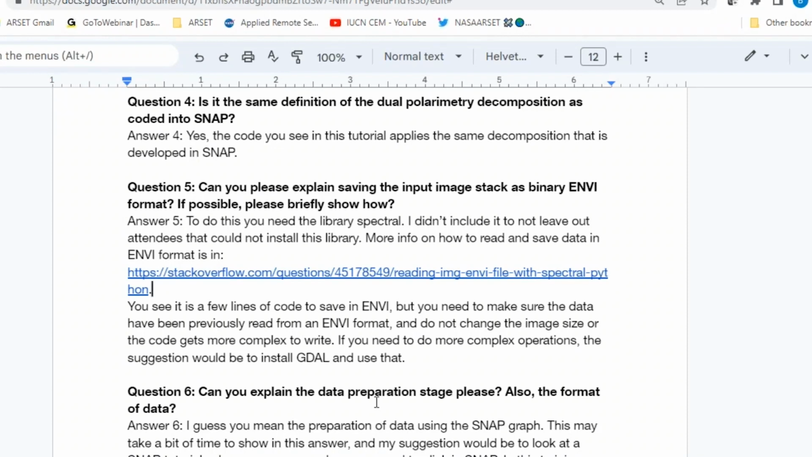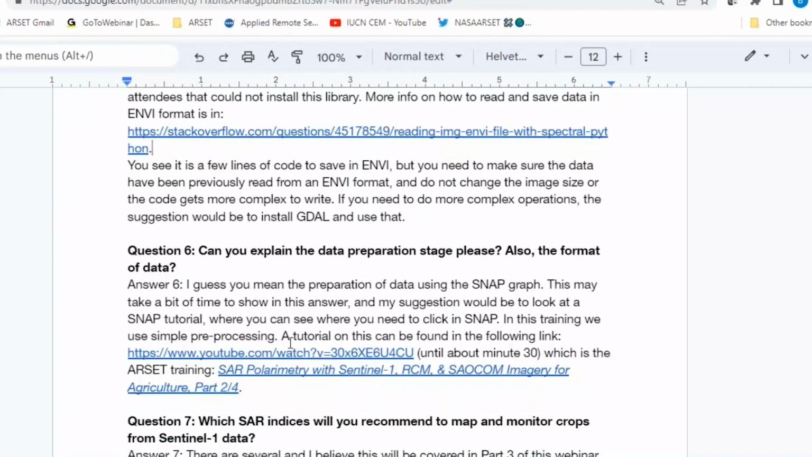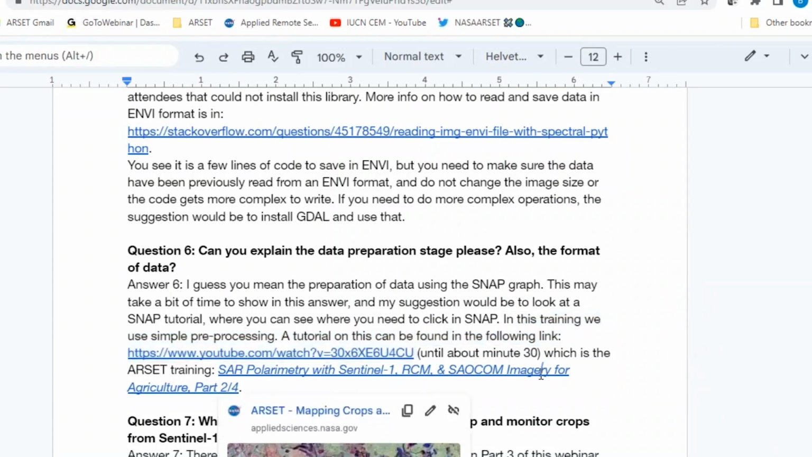And question number 6. Can you explain the data preparation stage, please? Also the format of data. Yeah, that's a good question. And I can direct you to the previous tutorial that we were doing, I think 1 year ago, I can remember. That is basically the tutorial we were suggesting you to see before starting this one. And if you go on YouTube, on the video, you should find it around minute 30. That is where more or less you find what we do, all these passages.